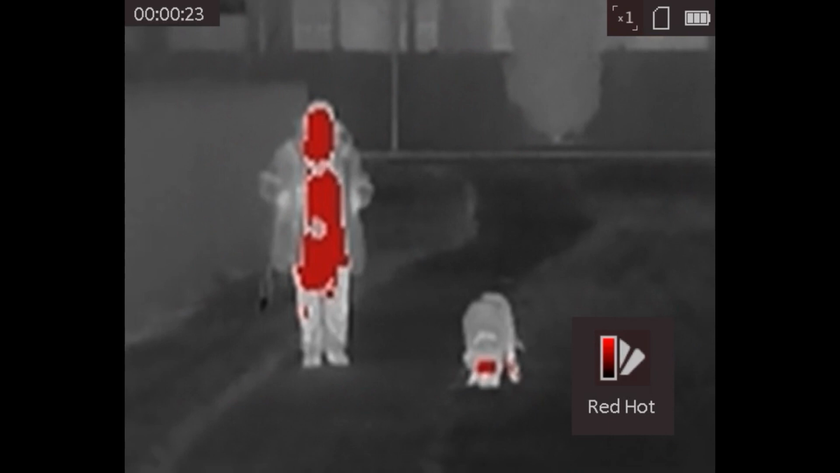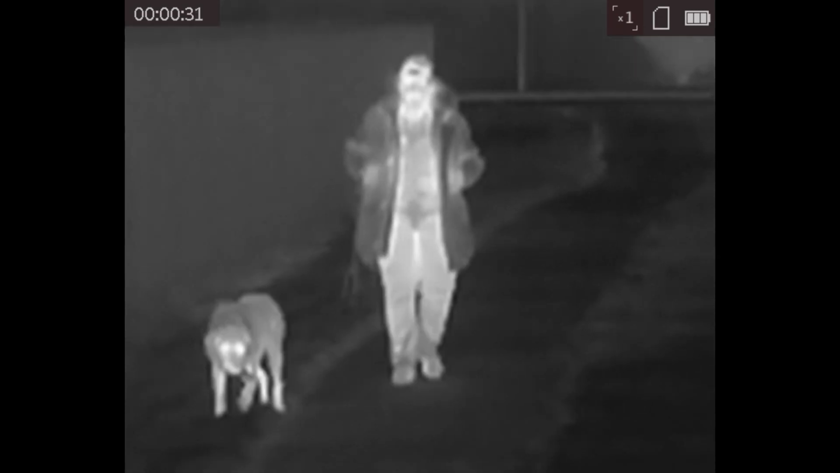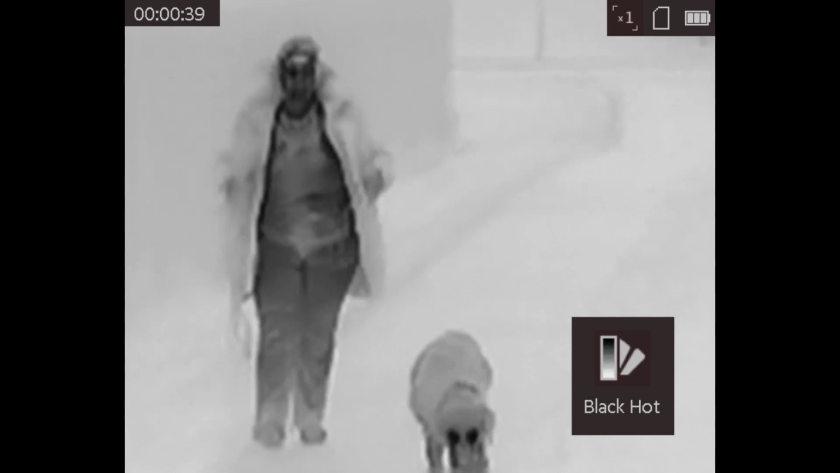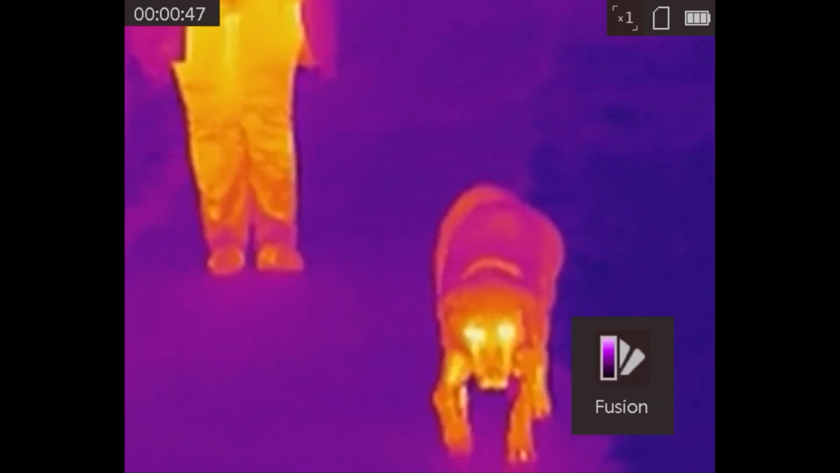It also will do range finding. I have not played with that. It's kind of not gimmicky, but you have to be pretty accurate. You put the dot on the bottom of the object and then the top of the object, and then it'll tell you how tall it is or big it is, or how far away it is. So I don't know, maybe I'll use it, maybe I won't. Just see how user-friendly that is.